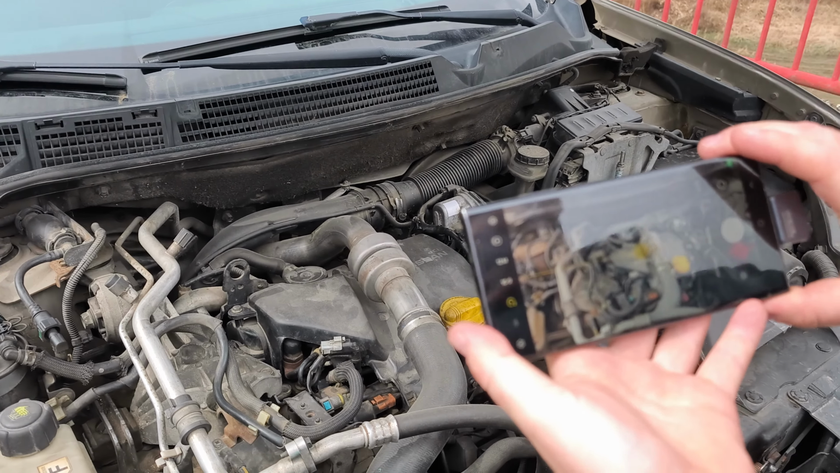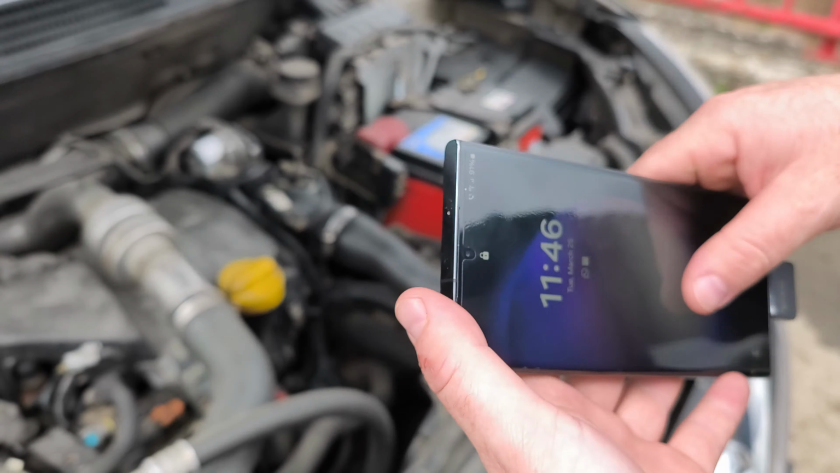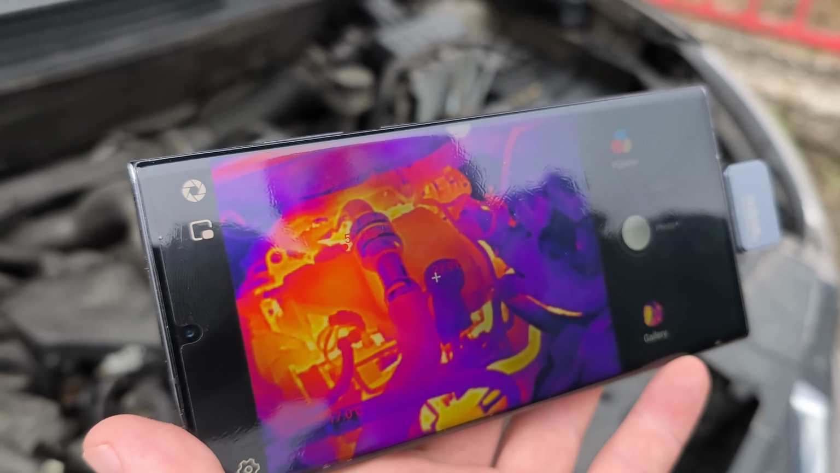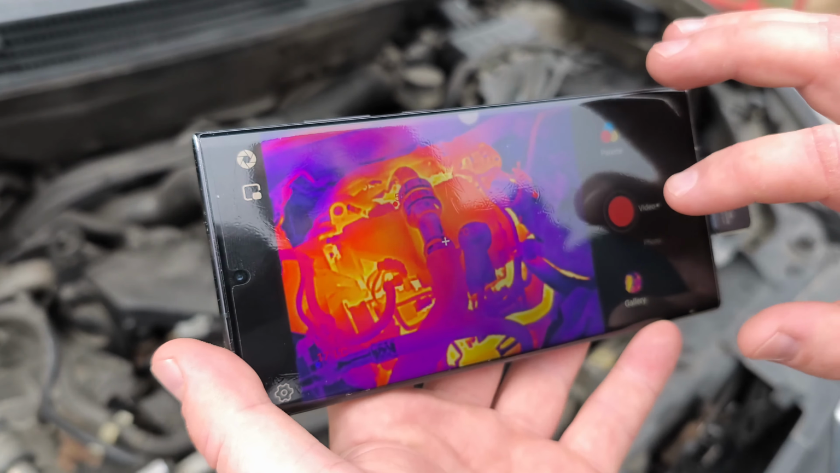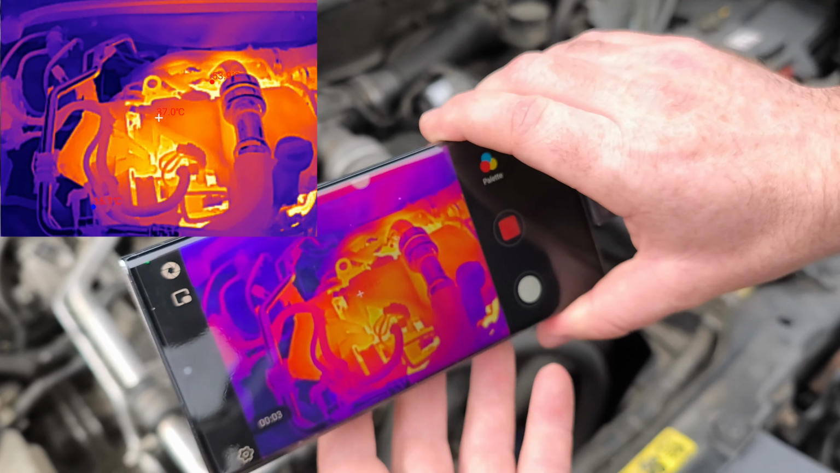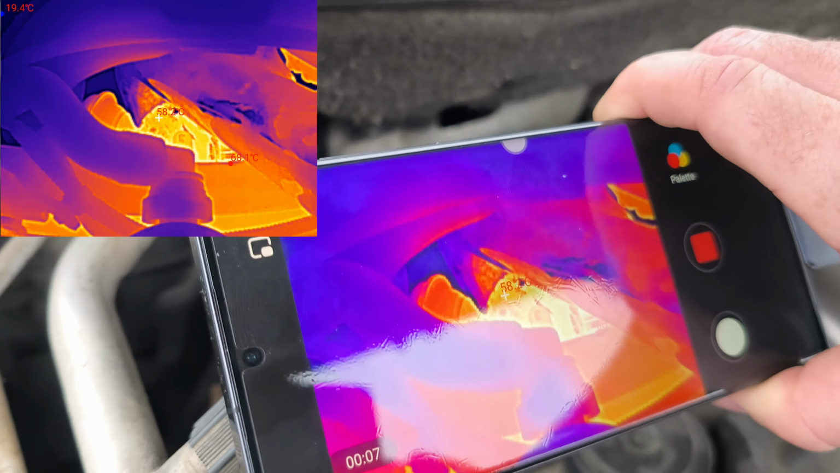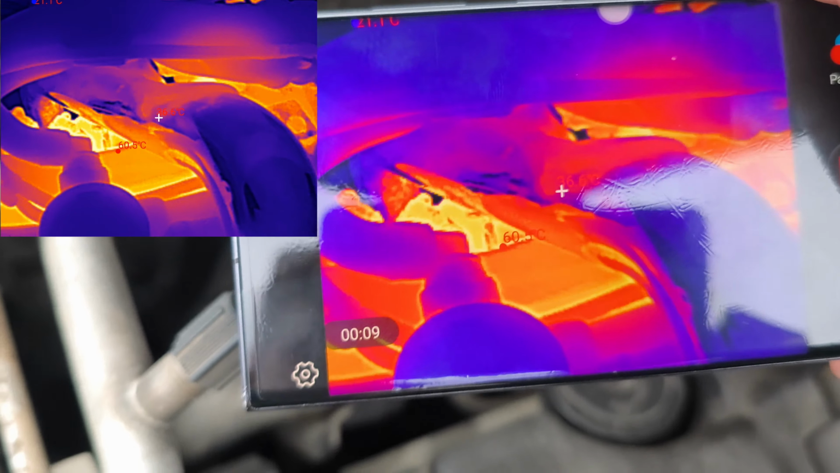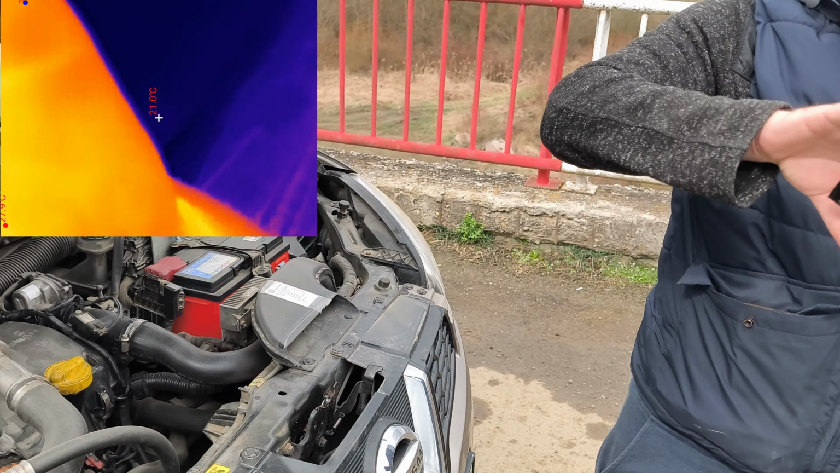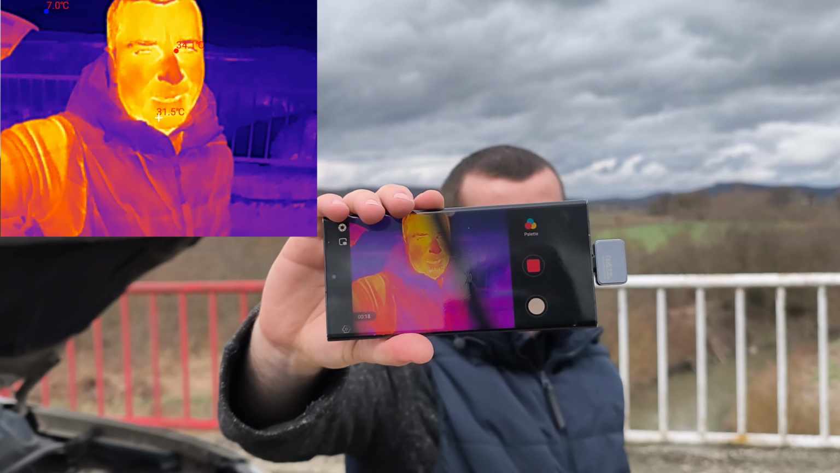That's what I see. That's what you could see with a normal camera. And if I go back, that's how the thermal camera sees your engine. And you can even record video, and if there are some bad angles where you cannot reach, you can analyze later with that thermal camera. And if you want to take a selfie, it looks like this.